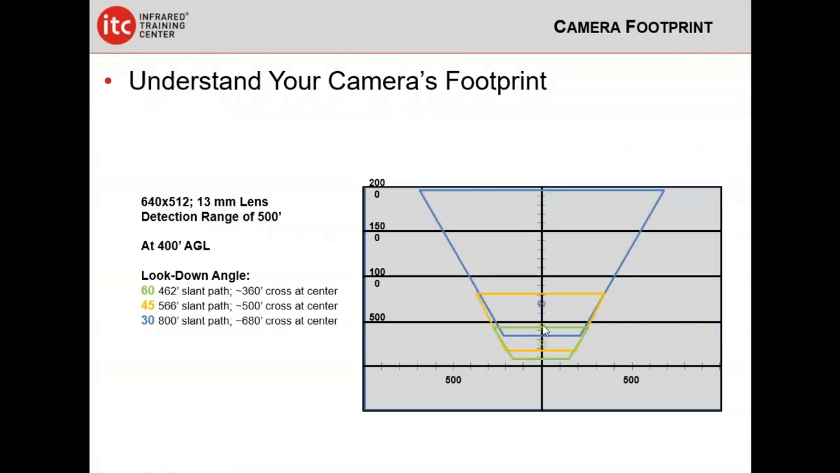Okay, so what's the takeaway here? The takeaway is that if we are predicating our detection range, let's focus on the blue box here, which is our 30 degree look down angle, on the pixel at the center of the field of view, a good 3/4 of what you're seeing on your iPad or whatever monitor you're using is thoroughly outside of our detection range. In fact, even for the 30 degree field of view, a lot of what is right at the center of the field of view is outside of our detection range. The only one in this scenario where we meet our detection range criteria is the 60 degree look down angle.